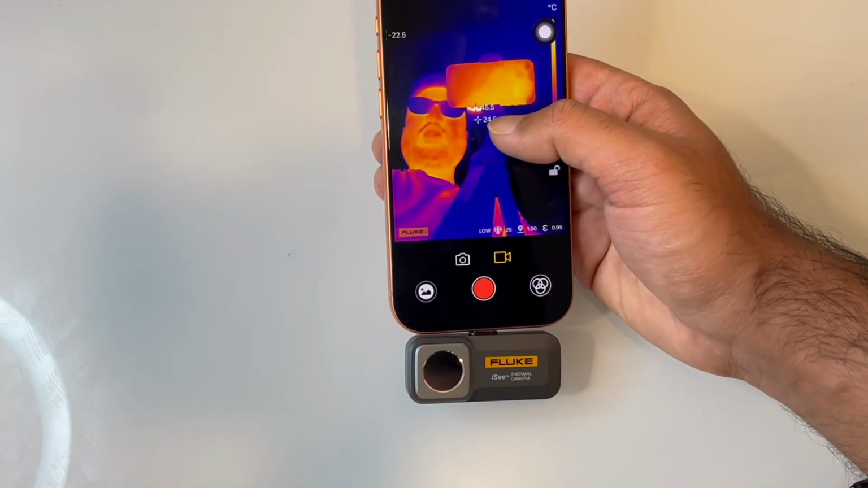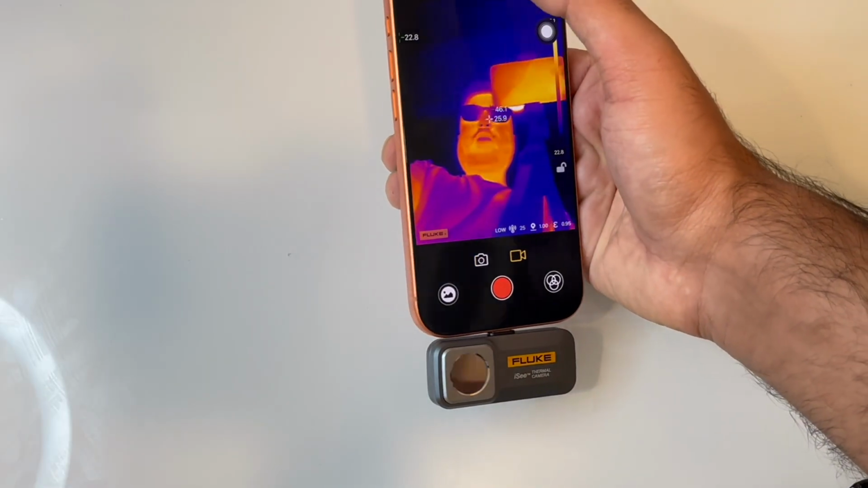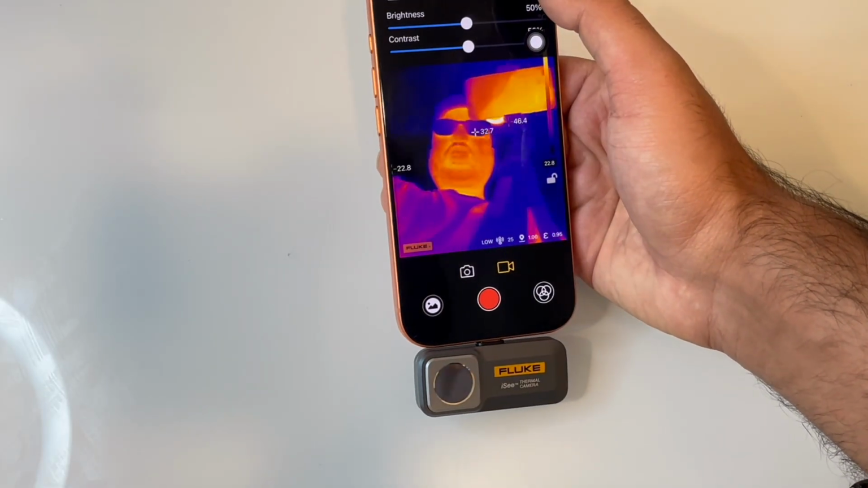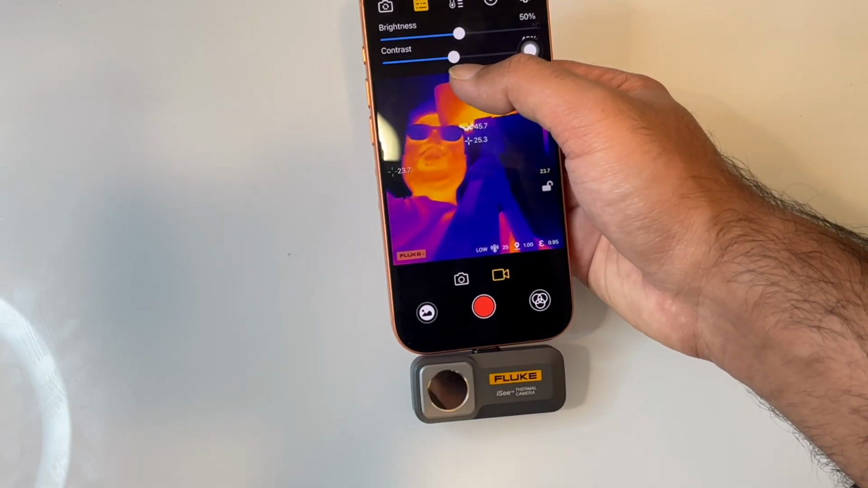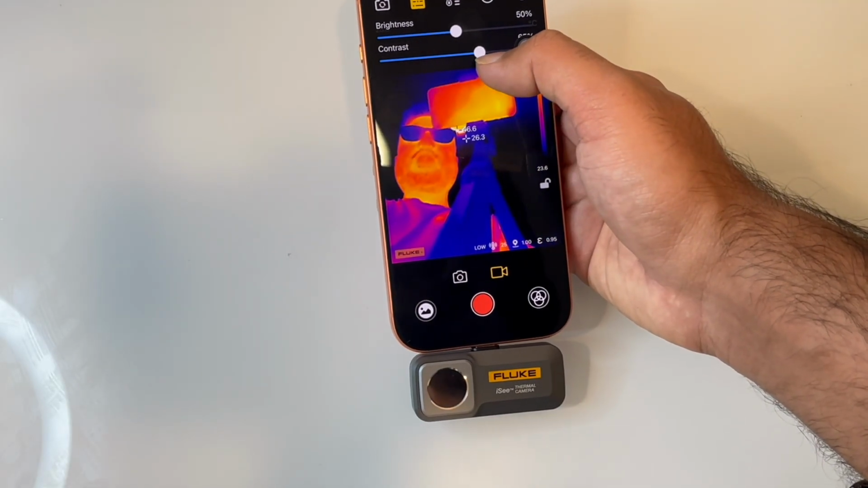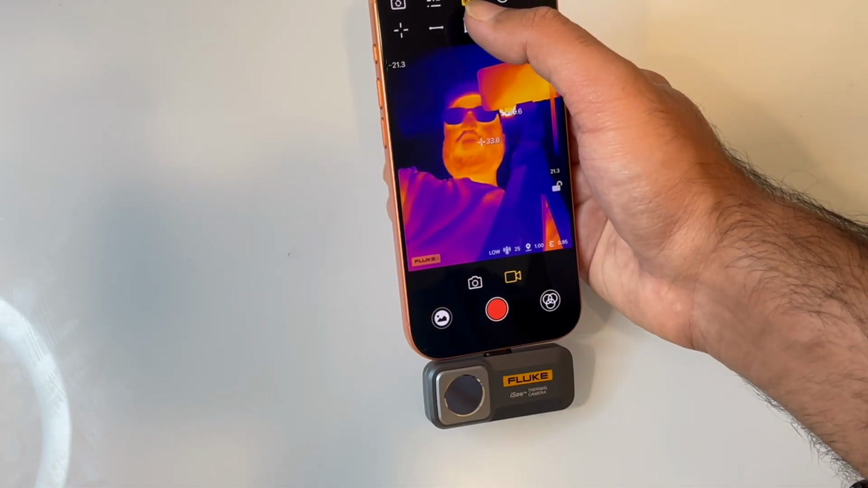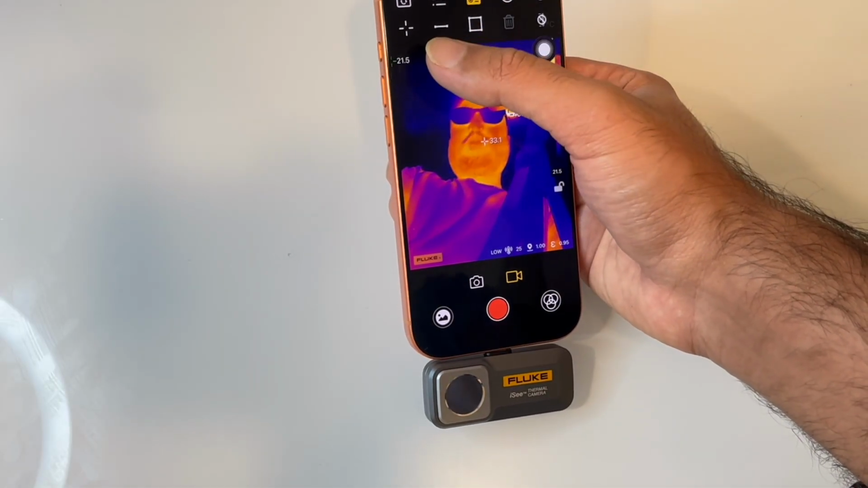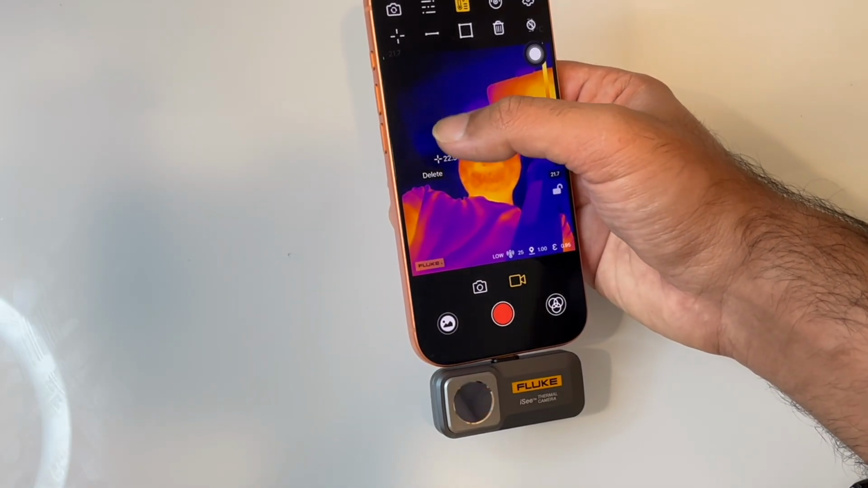And then you are seeing there are various markers which you can turn on. So let's go and see what I have right here. I can increase the brightness of the image. So you can do a bunch of editing, like I can edit this image right on the phone app. Then if I click on this thermometer style marker, I have these specialized markers. This is like a point marker.